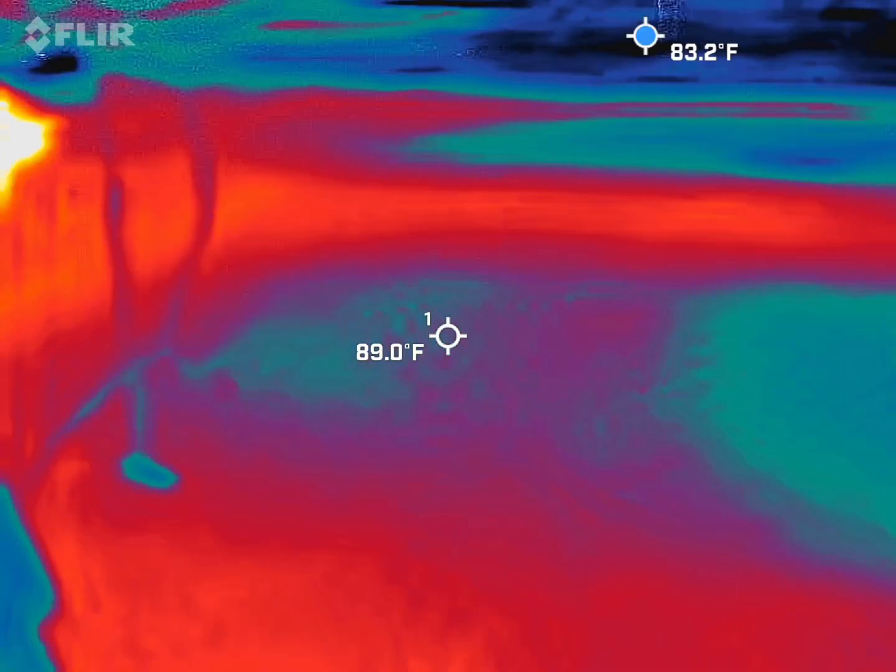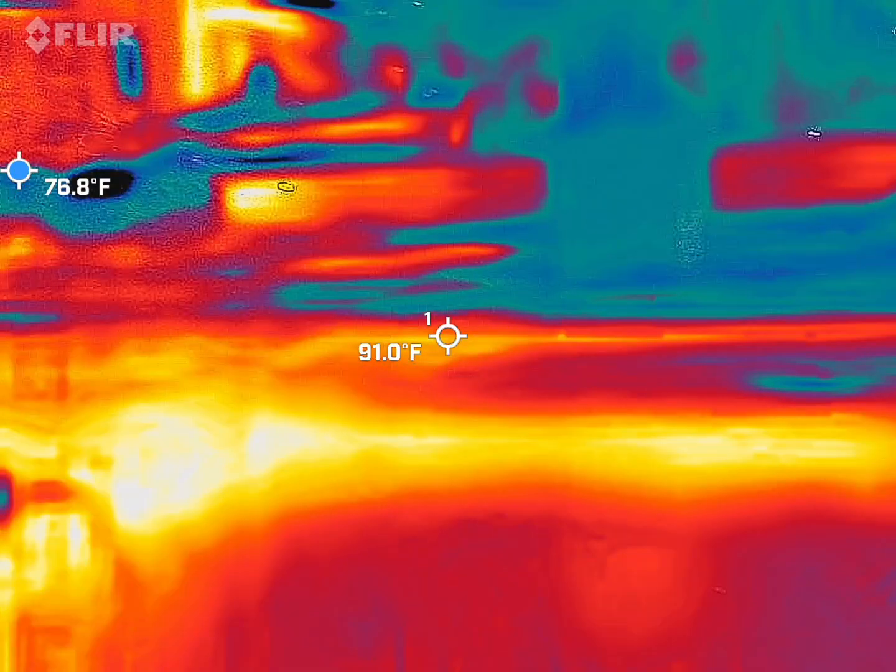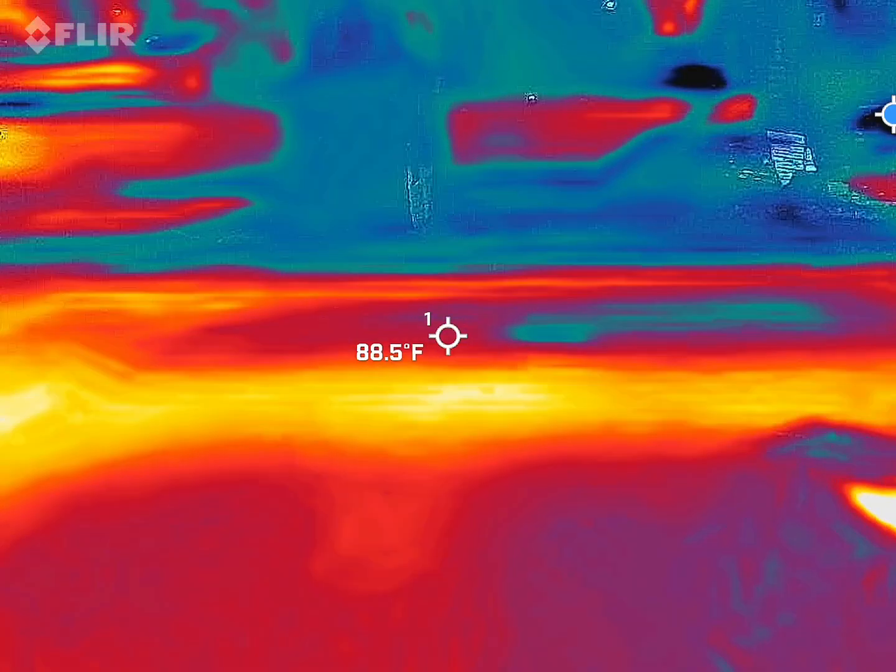I haven't seen any EMF out of this yet. Anything weird coming out of your cam? Not really. Just the dumpster's a little cold. It's just going to be colder than whatever else is in the frame. Exactly.